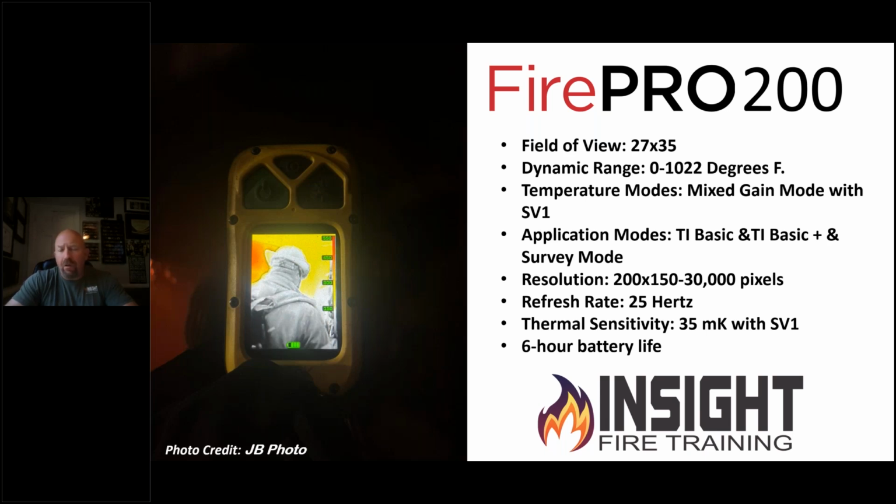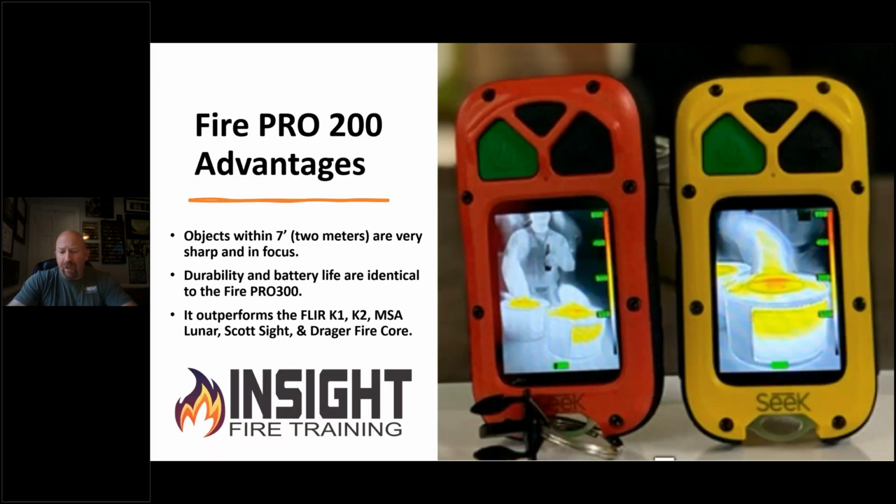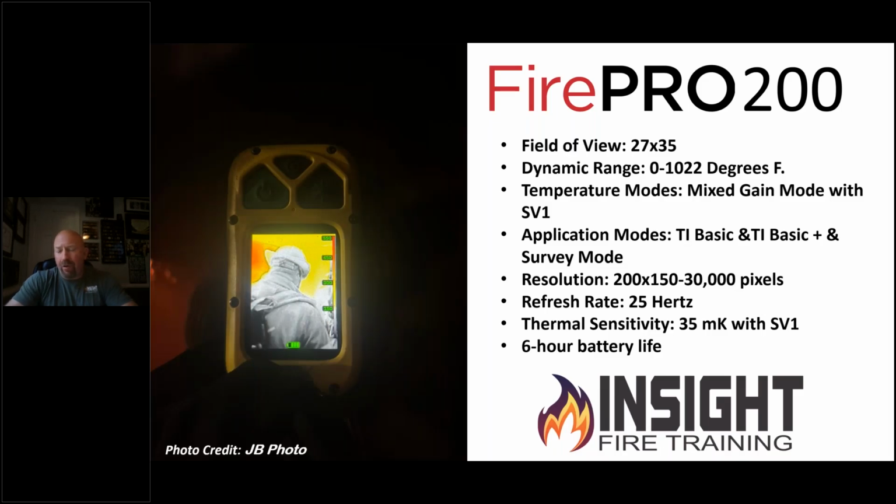The difference in the 200 and 300 is pretty straightforward. The housing looks the same, the buttons look the same, but the internal parts differ. You have a different field of view, which is much more narrow, and you also have a lesser resolution quality. You're looking at a 206 by 156, which is, per the instructions, 200 by 150, which puts you at around 30,000 pixels for firefighter map. The refresh rate is the same, the thermal sensitivity is the same, and the battery life is the same, which is phenomenal. This is a little lower cost option for firefighters if you're looking for more of a personal safety device. That's the FirePro 200.